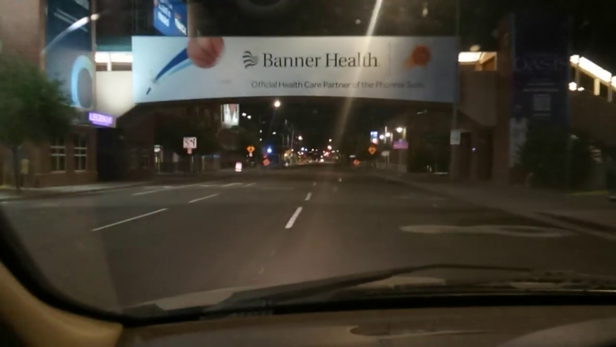I got to give the City of Phoenix credit. They try. They've got all these sports stadiums down here. Like the Footprint Center on the right, where the Suns play, originally America West Arena. A block further to the left is...